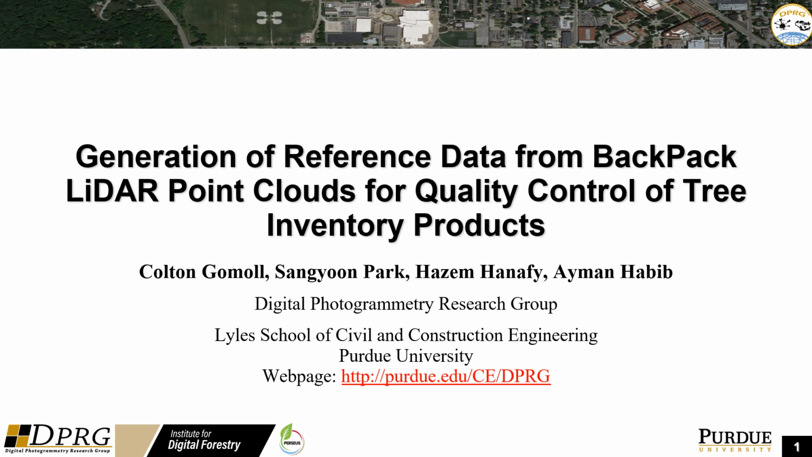Hello, this is Colton Gomel presenting the virtual version of my poster, Generation of Reference Data from Backpack LiDAR Point Clouds for Quality Control of Tree Inventory Products. I'm the primary author of this presentation, but would like to acknowledge Dr. Song-Yoon Park and Hazem Hanafi for their contributions, as well as my mentor, Dr. Habib.